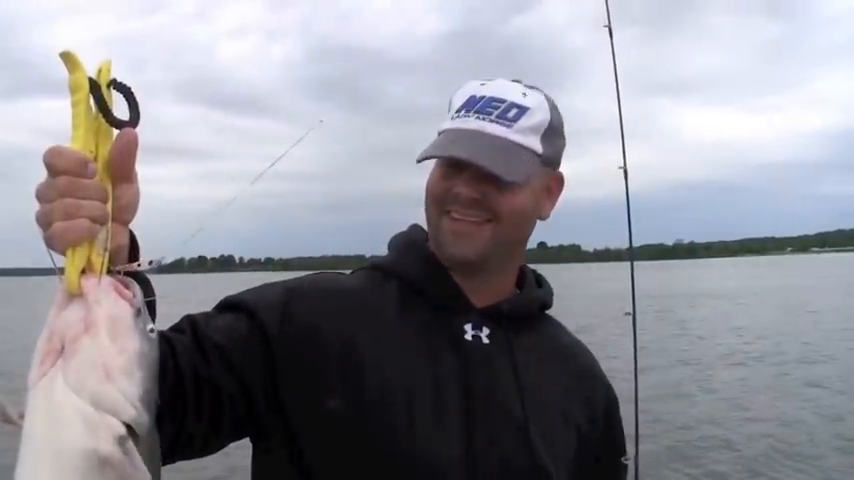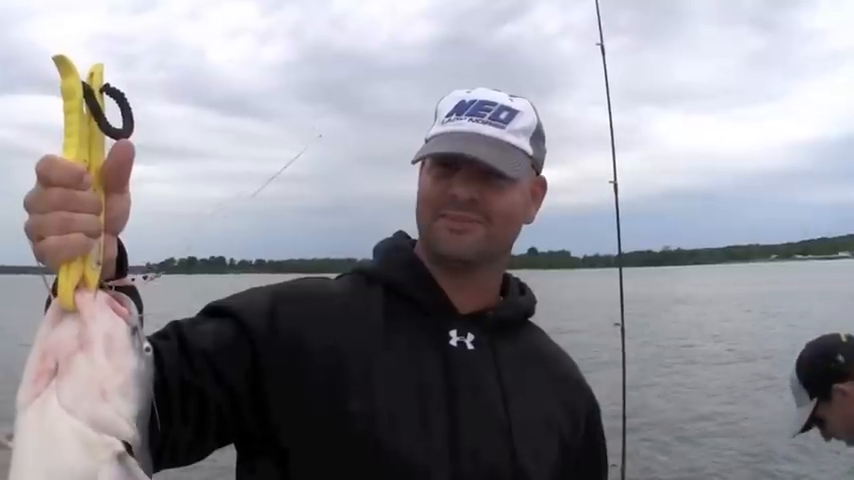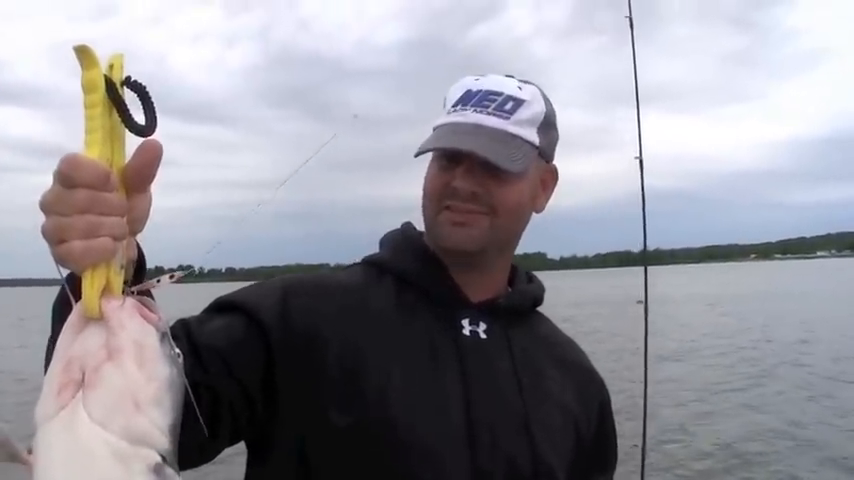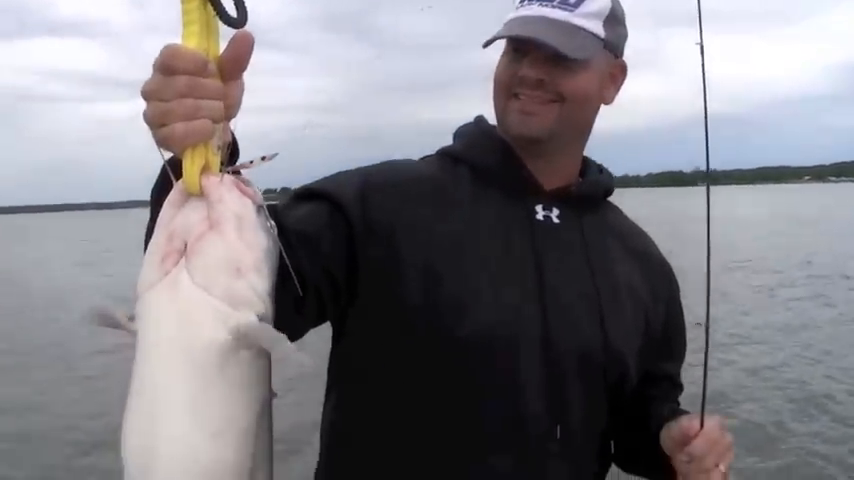Is that your biggest catfish? No, not the biggest, but pretty close. Good. I bet, is that your biggest blue cat? Absolutely. Yeah, biggest blue cat right there.